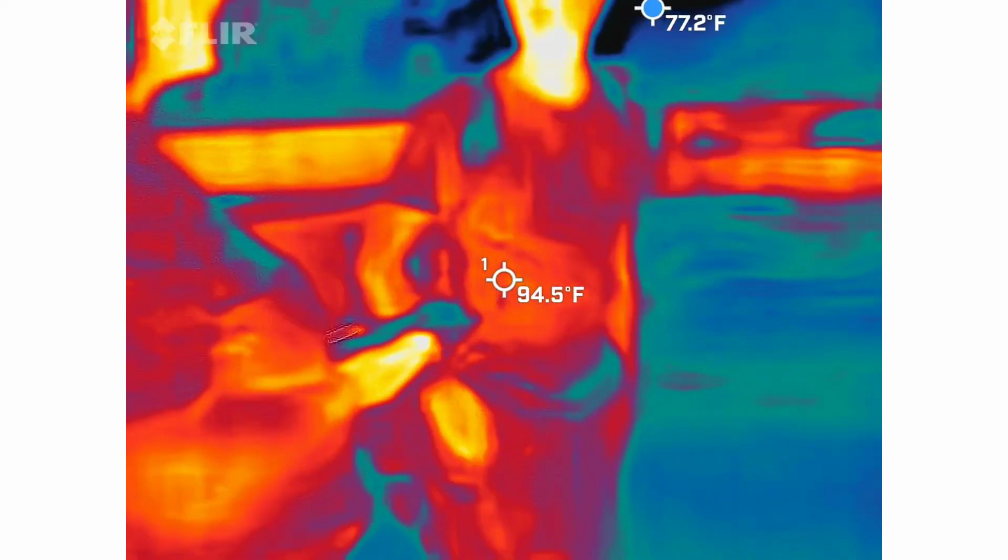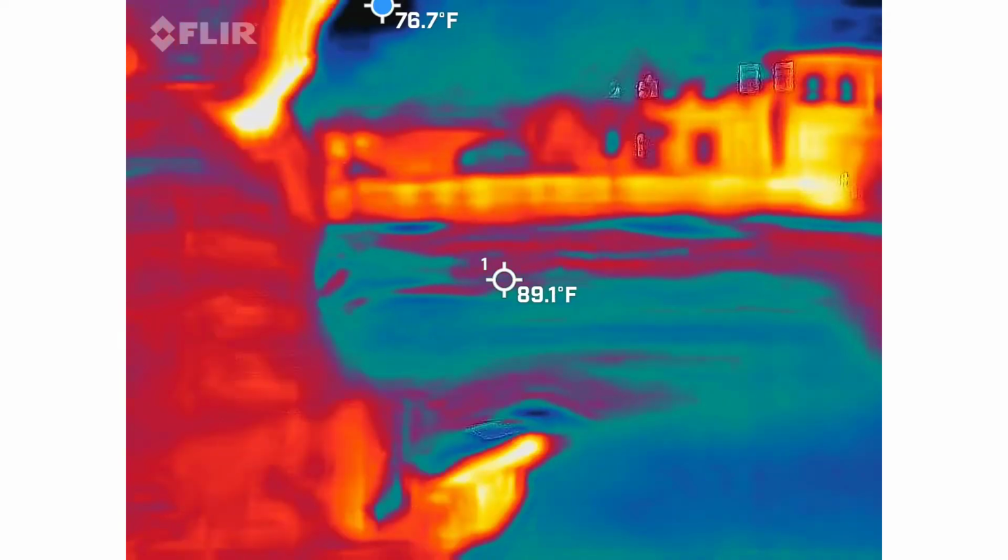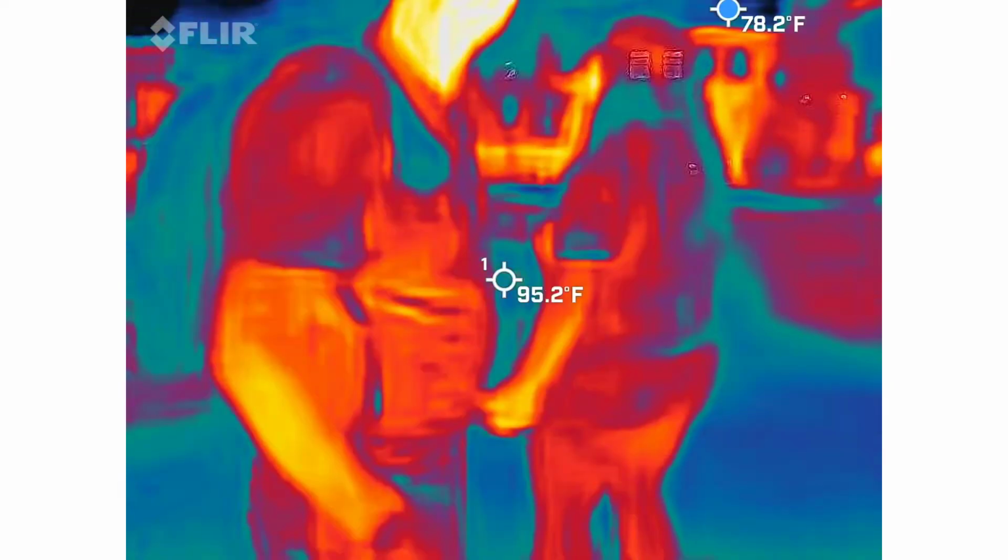Yeah. So, yeah, let's wander. Let's see what we got going on. Go find us a good hotspot. If you hear anything, please shout it out so I can write it down.